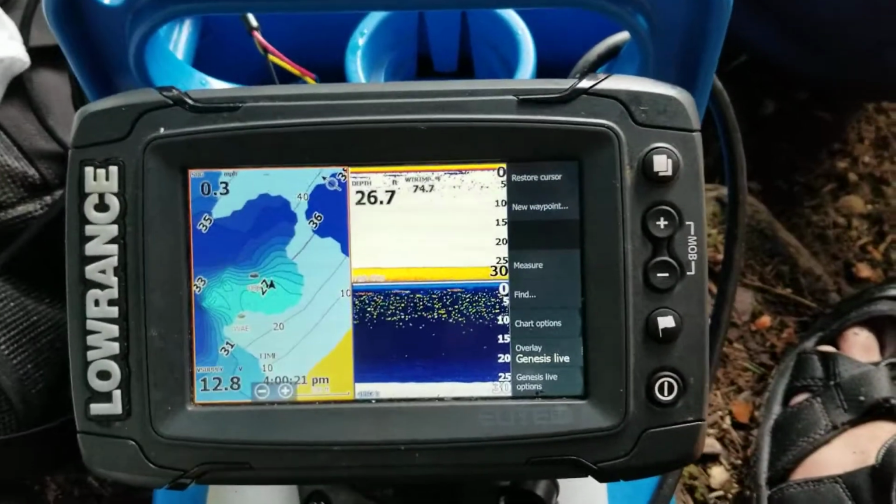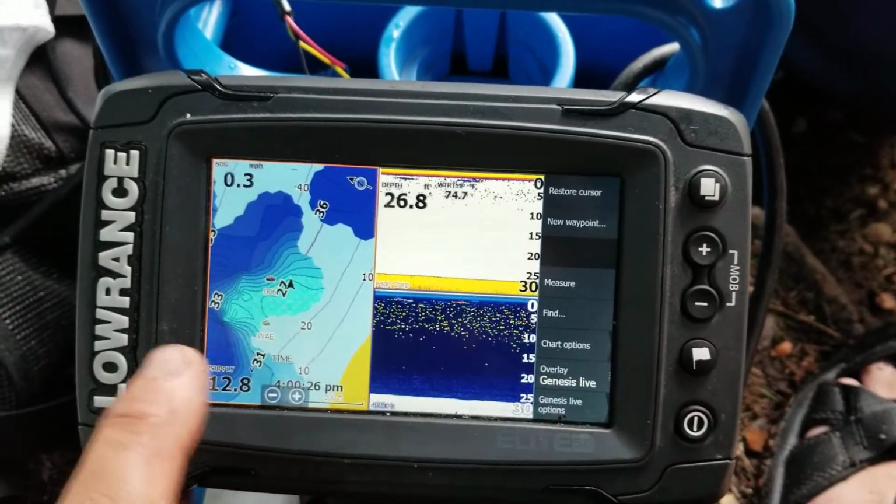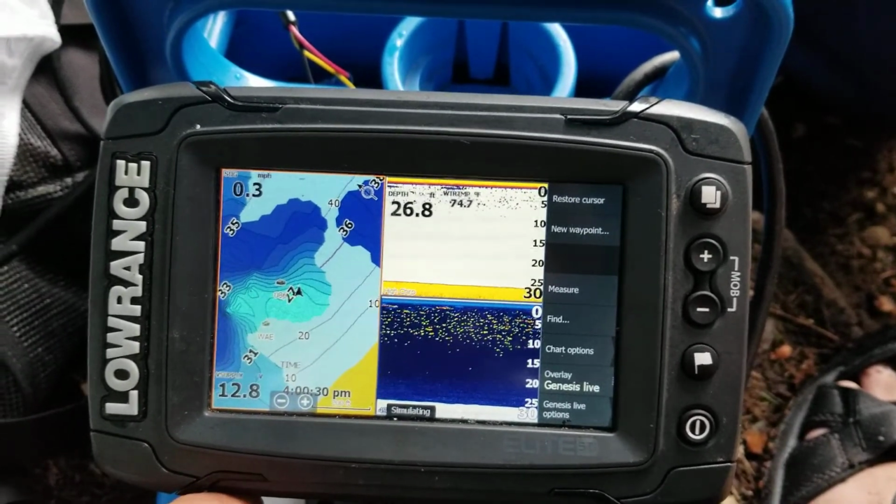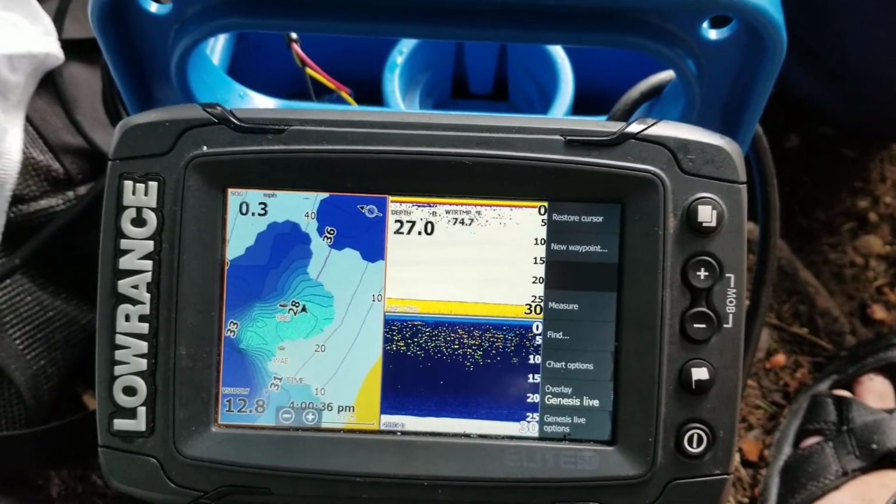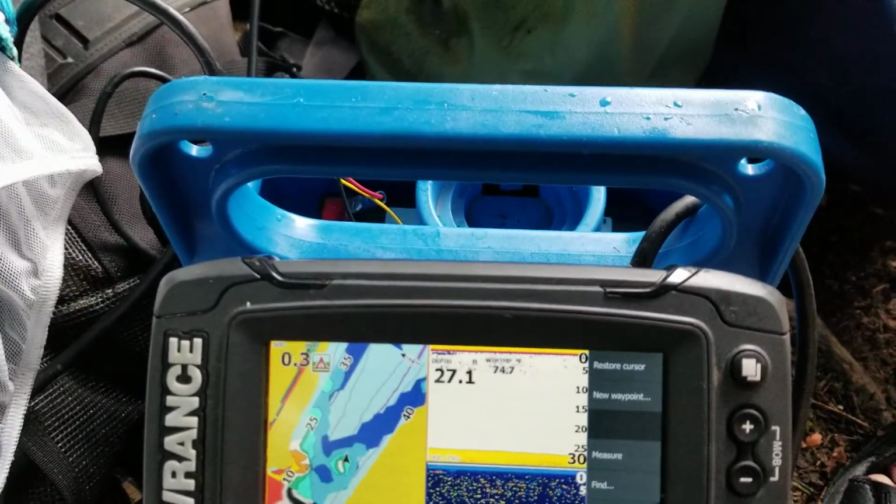So what I've been using is Genesis Live, and I'm replaying a Sonar log I've recorded. I'm going to upload this to genesismaps.com and send this to the social map so other people can enjoy the fishing up here in the spots we found. We found some really interesting midwater structure.